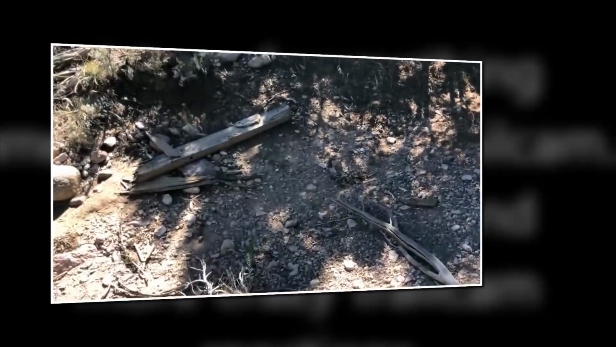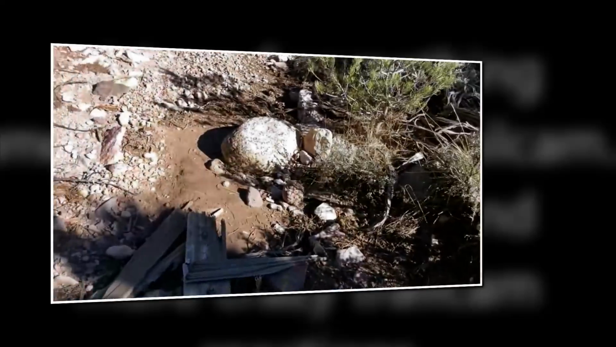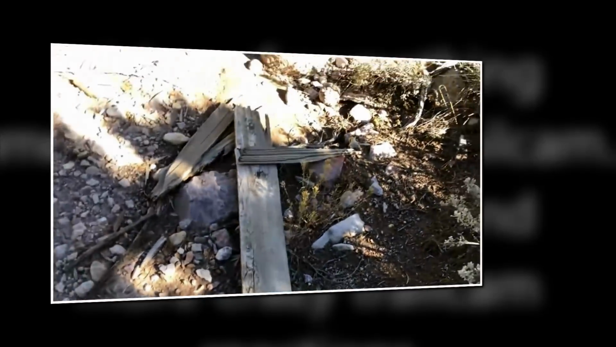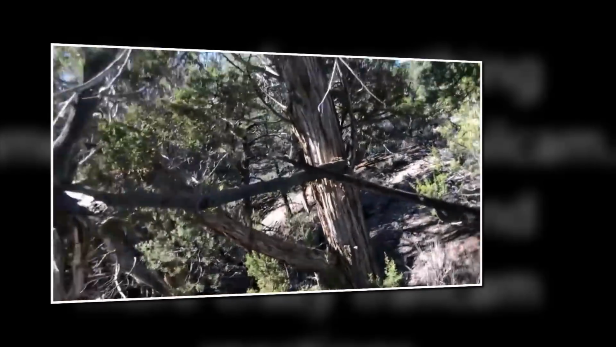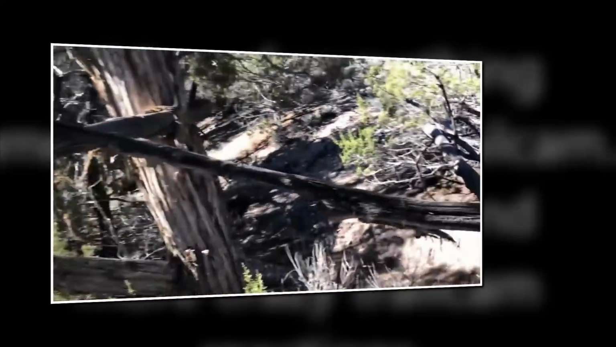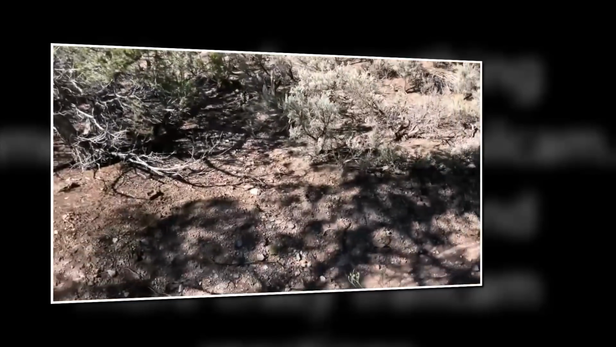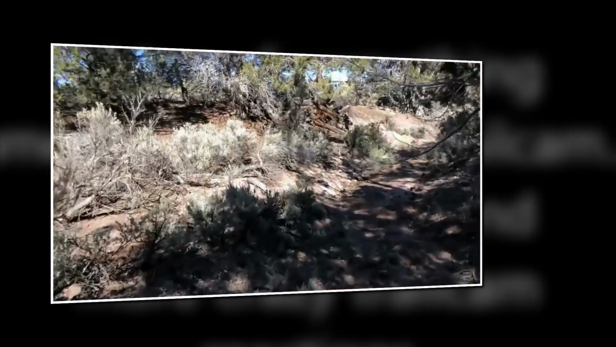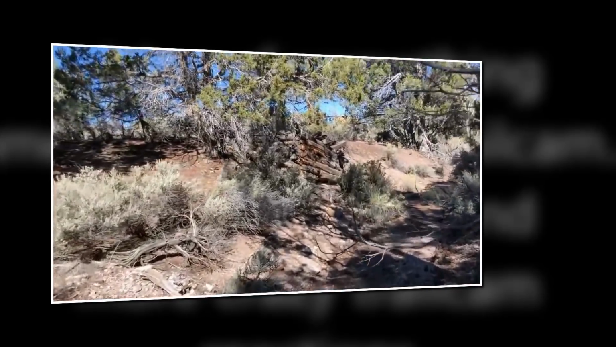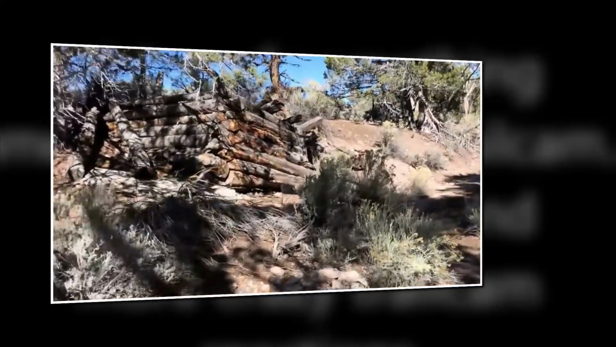Look at this old wood. I mean, this is just... Some people think it's probably stupid, but I think it's cool. Not sure what they use that for. Probably drying hide or something. Very cool. Look at that old homestead. I mean, wow.